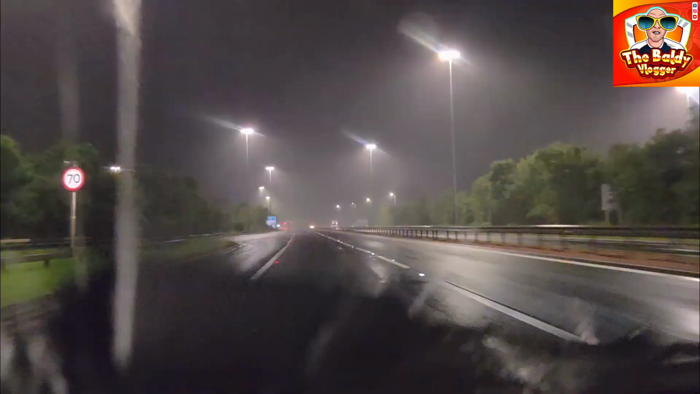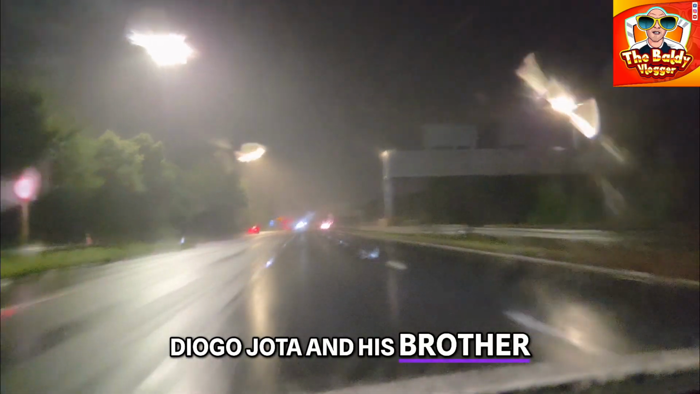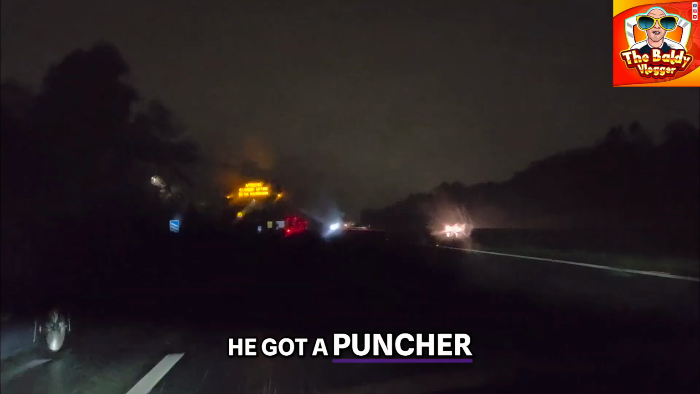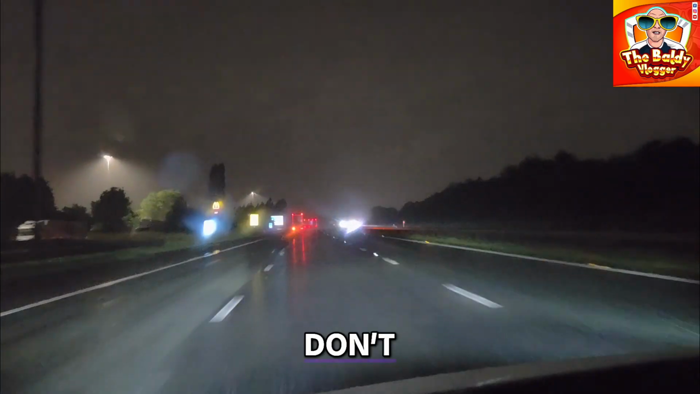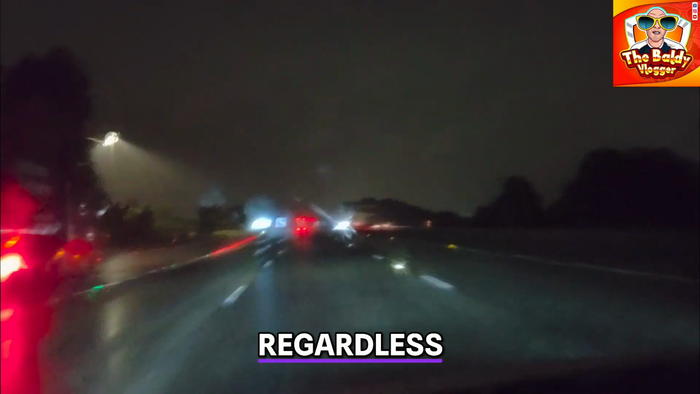Oh yeah, it's sad news today. A road accident involving Diogo Jota and his brother. Very sad news. They died in a car crash. What I read, I don't know if this is certain or not, is they were going to overtake a lorry or a bus or something and got a puncture and lost control. I mean, don't take that as gospel because it might be something totally different, but that's what I've heard up to now. Very sad, regardless of how it happens.